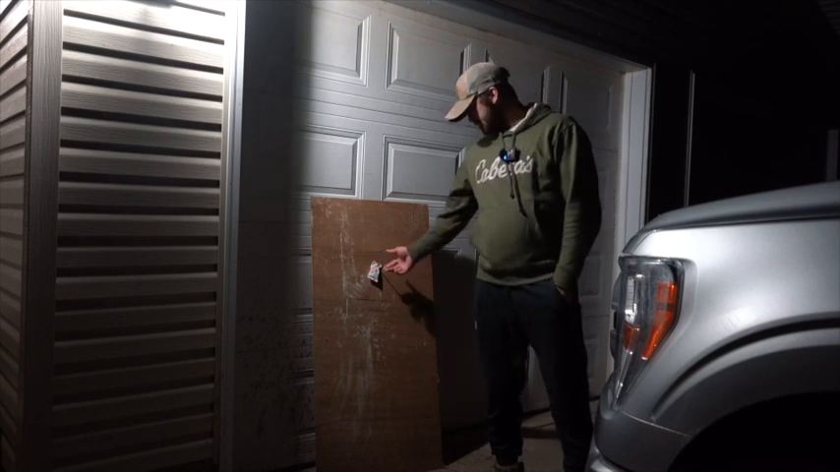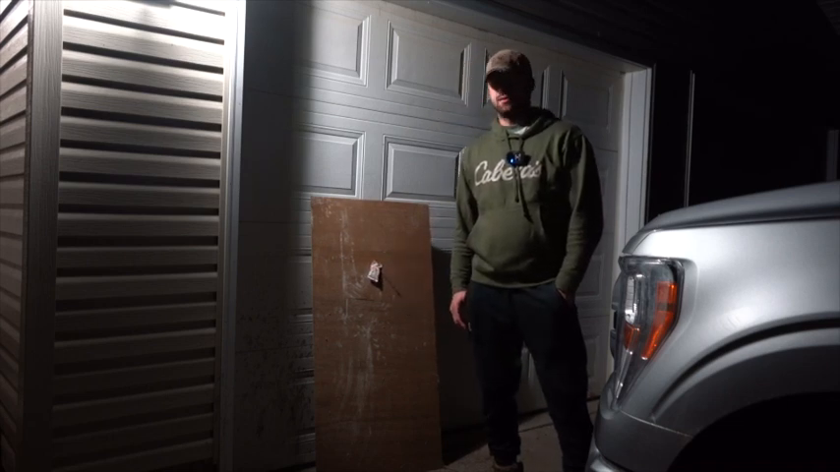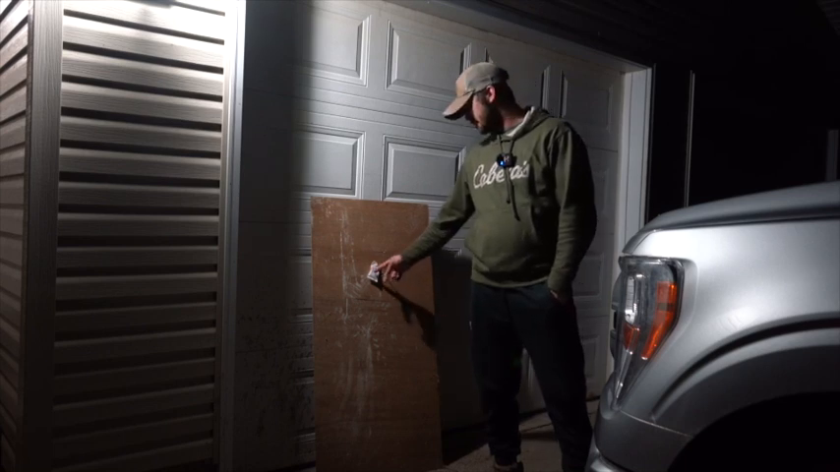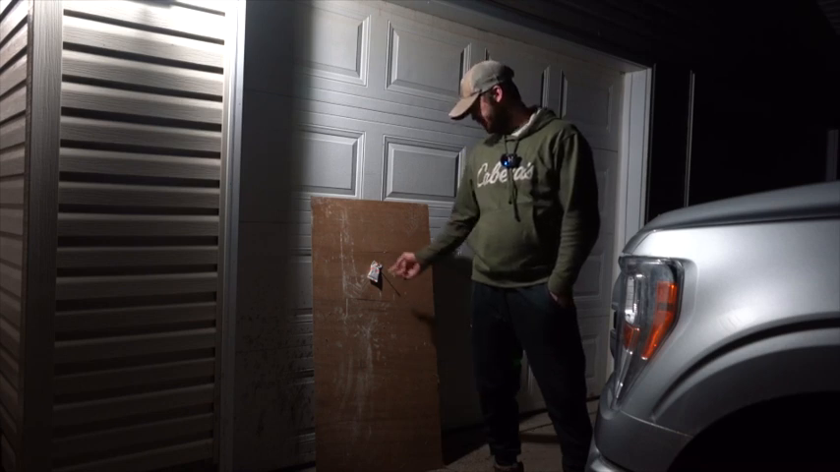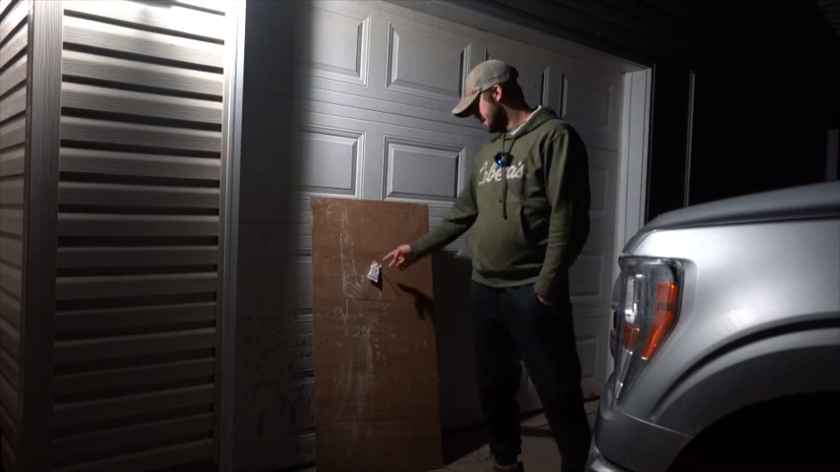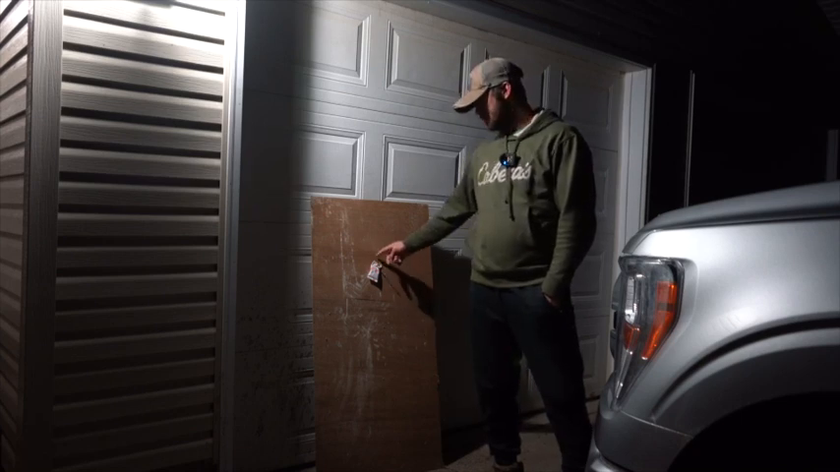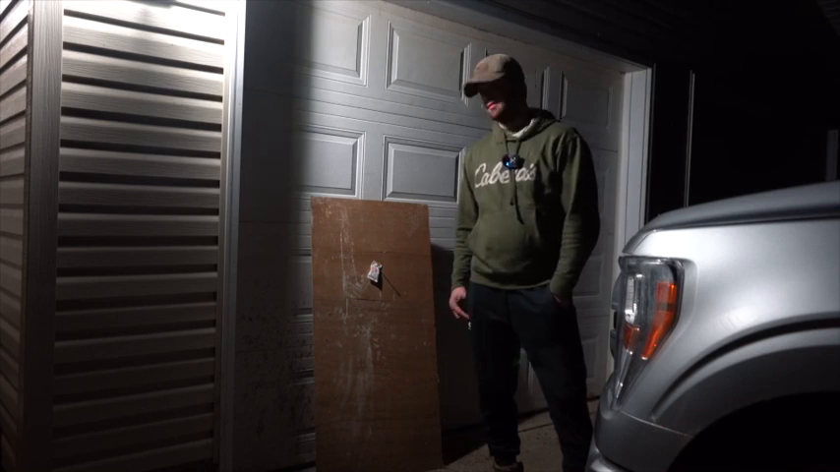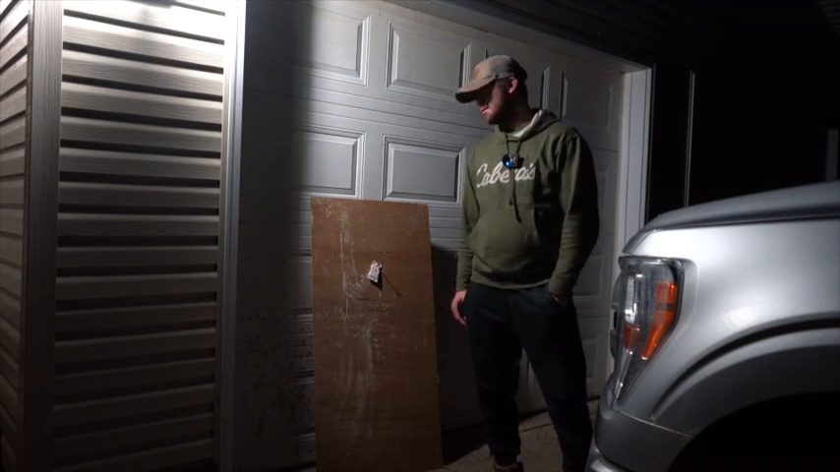Typically with the thermals, I use a hot hand to just put it on a board rather than a circle, so the thermal can pick up the heat, and I'll just aim right for the center of the hot hand here, and if I hit the hot hand, obviously I'm good. But really, I'm sighting it in at about 100 yards or so, hoping to be an inch or so, or a little bit high actually. So if I'm high at 100, I'll know I'll still have a nice kill shot, and I'll definitely get out to 200 yard range or farther.